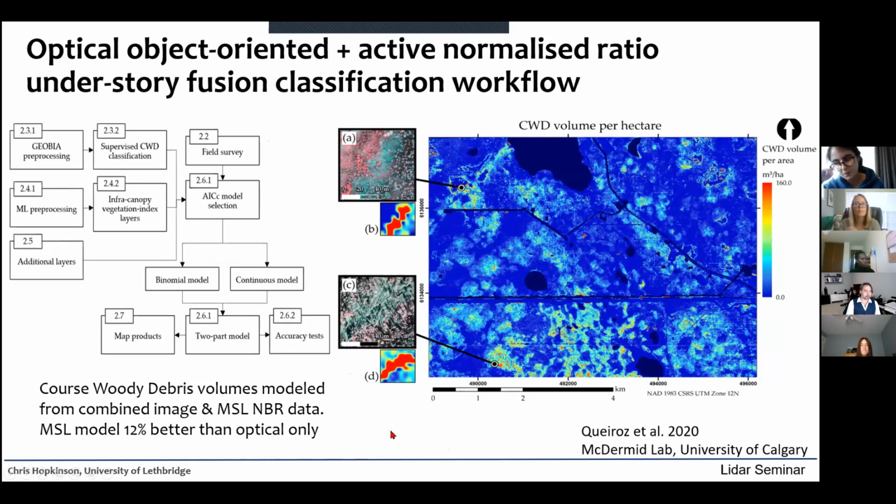One of my colleagues at the University of Calgary worked with us over the last year to look at ground level or understory level classifications by combining the multispectral LiDAR with optical image products and an object-oriented classification approach. The object-oriented approach pulls out features, and then combining the optical and the multispectral and the structural information, a statistical machine learning approach was used to map out coarse woody debris. So again, we're looking right at ground level now.